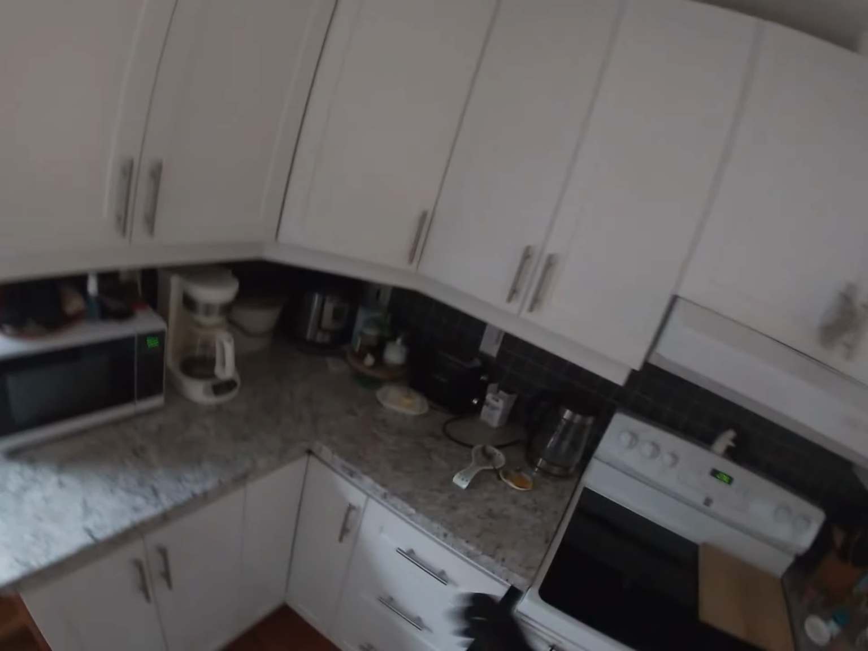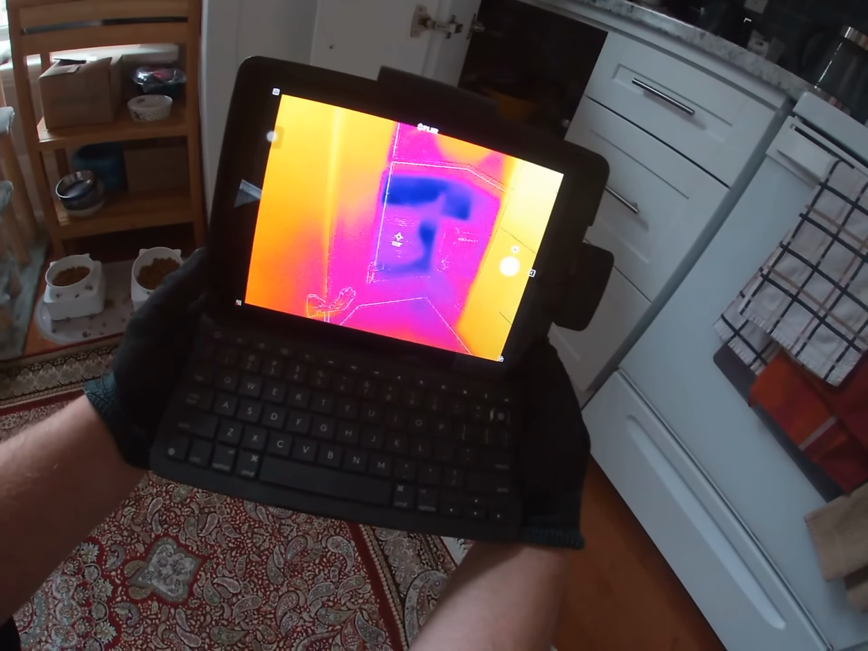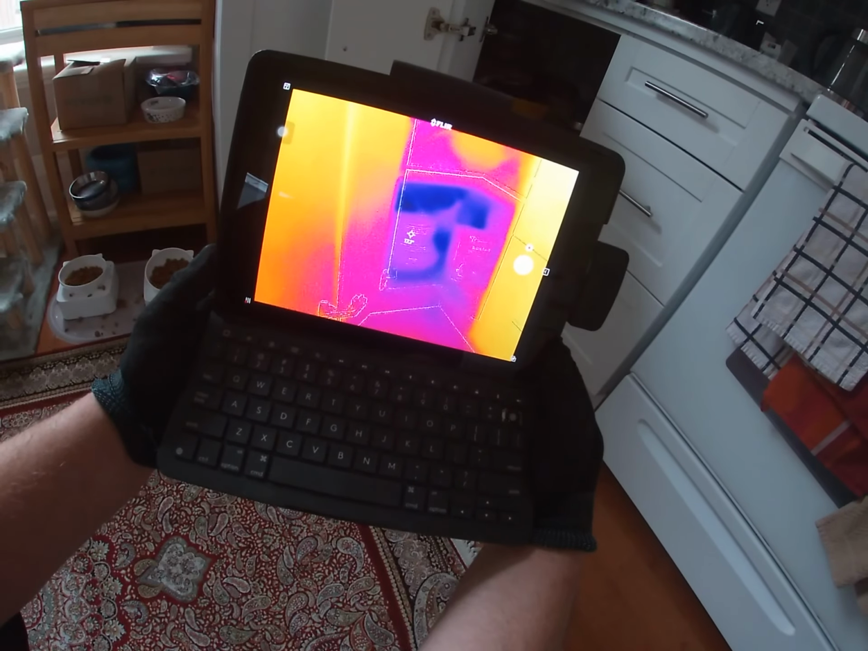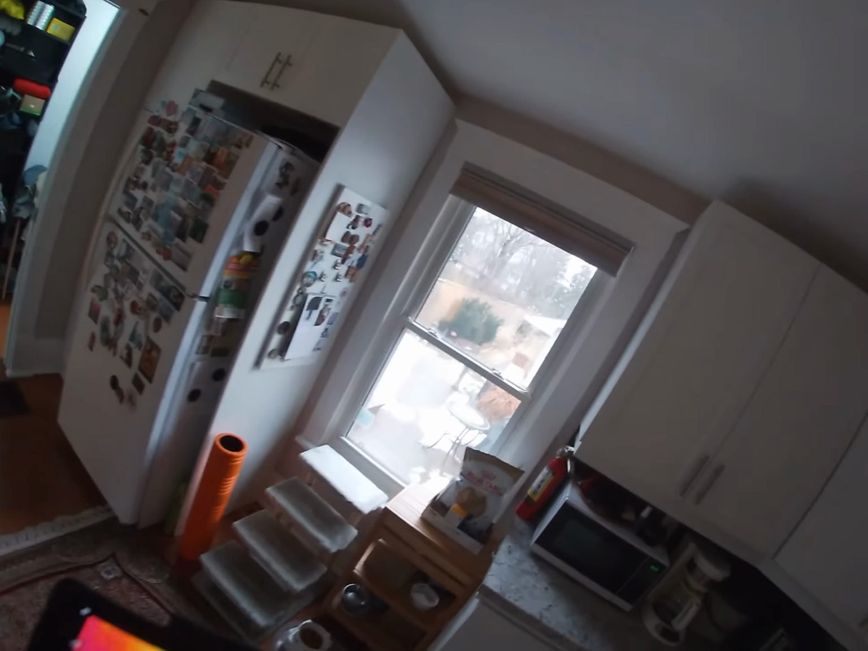And then when we look down here as well in the corner cupboard here, we can see that there is some really, really dark blues down there as well. So just the temperature that's building up inside the cupboards here, every time we open those, it is going to push that cold temperature into the rest of the kitchen area.